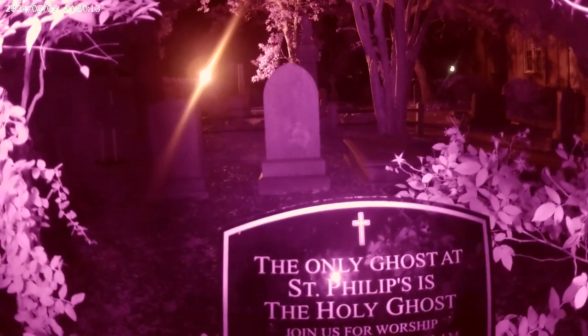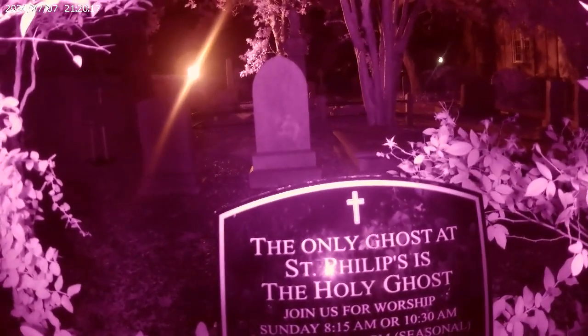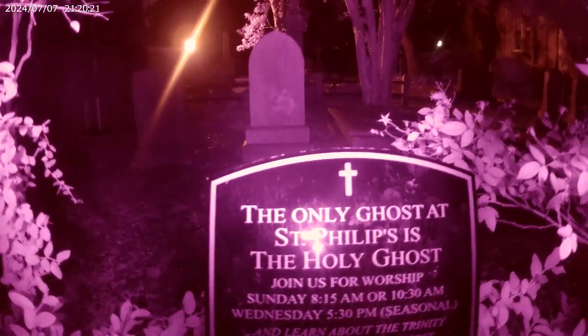Hence why we use the infrared camera and the thermal. The thermal is interesting because if I see any cold spots moving about, like, the headstones are going to stay put. Nothing's moving around it. Yeah. So, again, if I see a cold spot, I'll be interested.